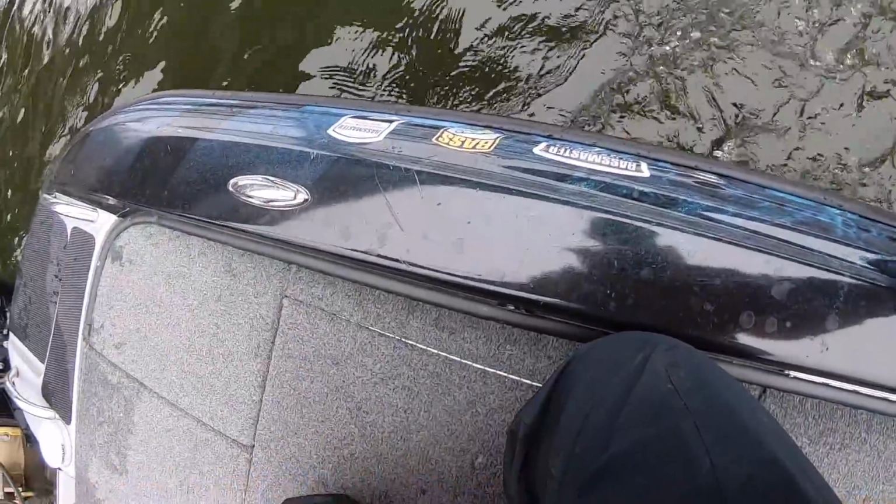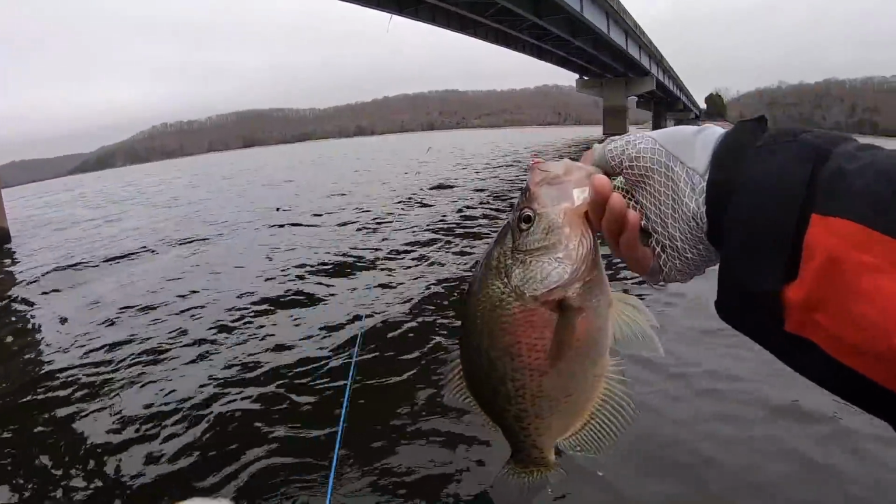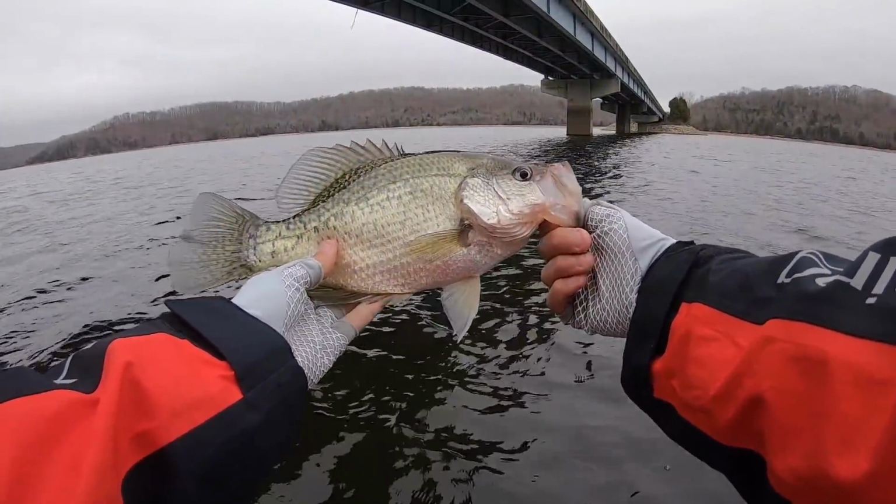Big broad one. Come here, boy. He's a nice one. Gosh. That is a good fish right there.